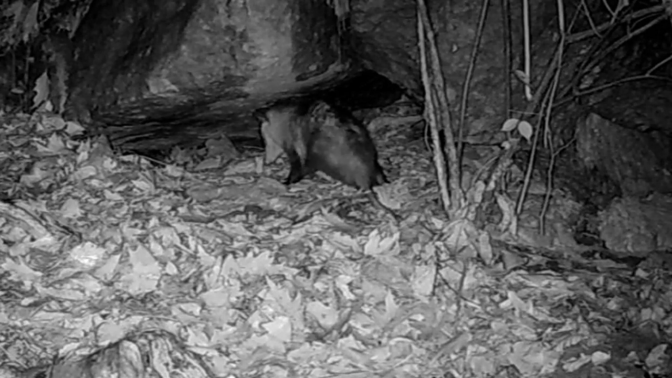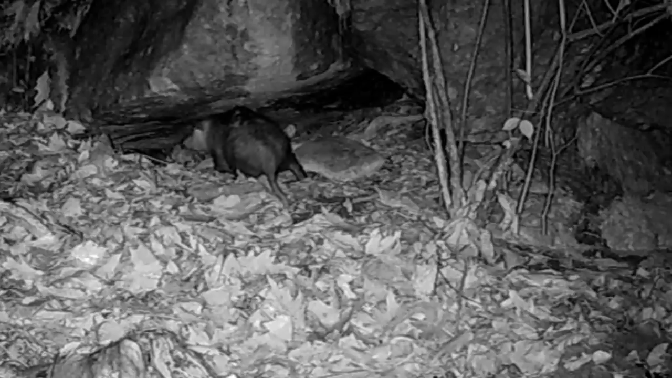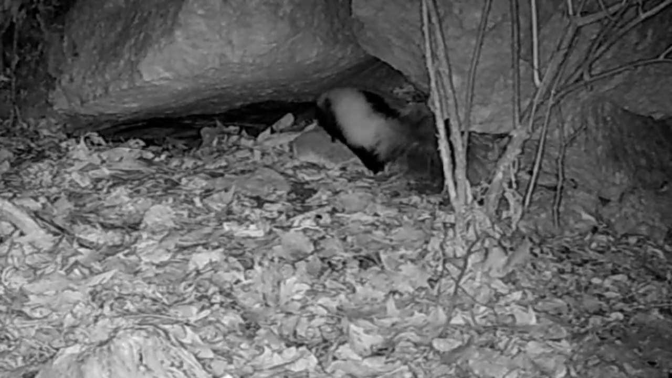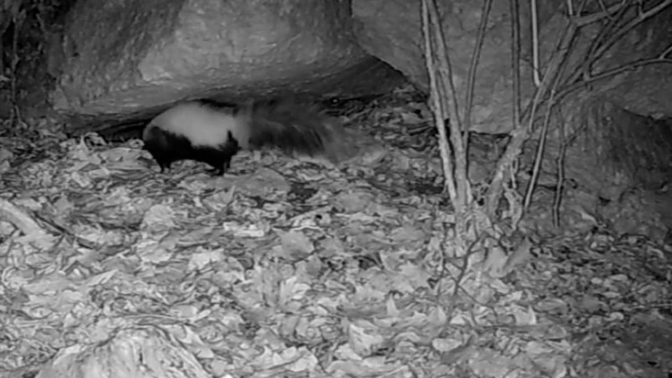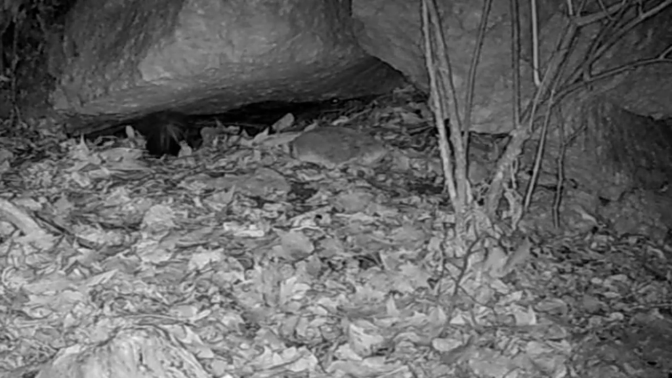And he comes and goes too. And a couple other friends of his. And it's home to about 5 or 6 different skunks. And they come and go all the time. And it's a busy place. But they all seem to share, and we all seem to get along.